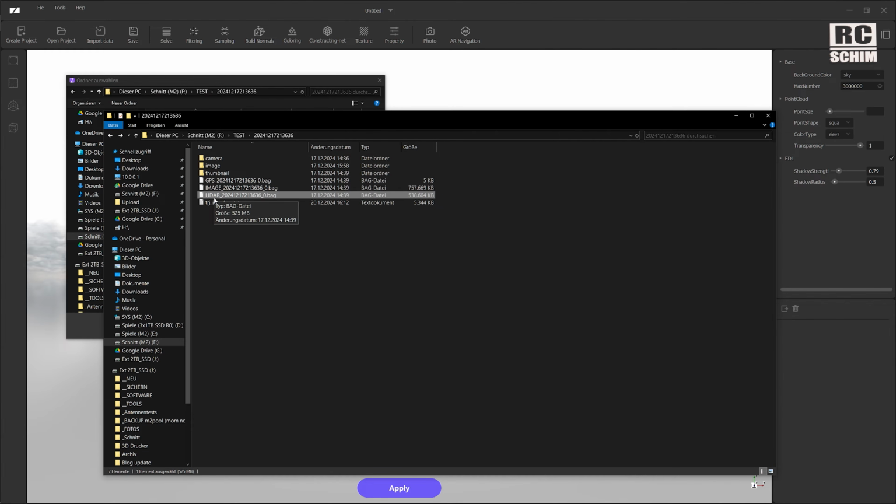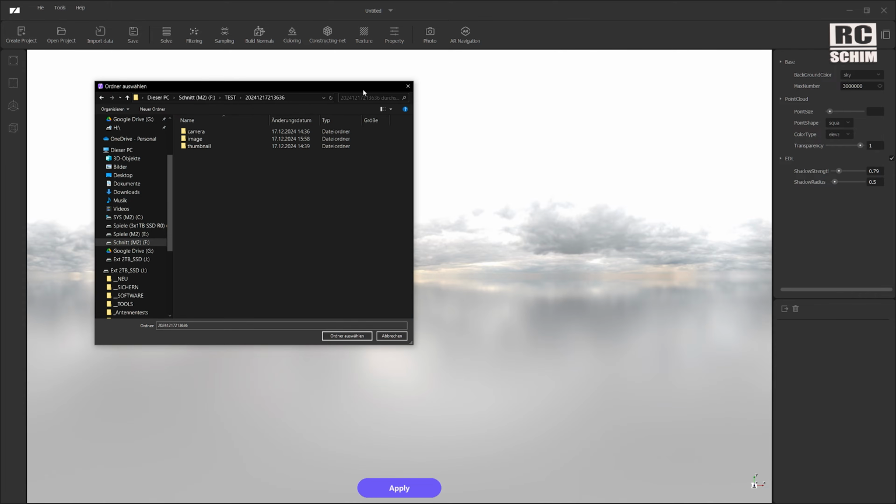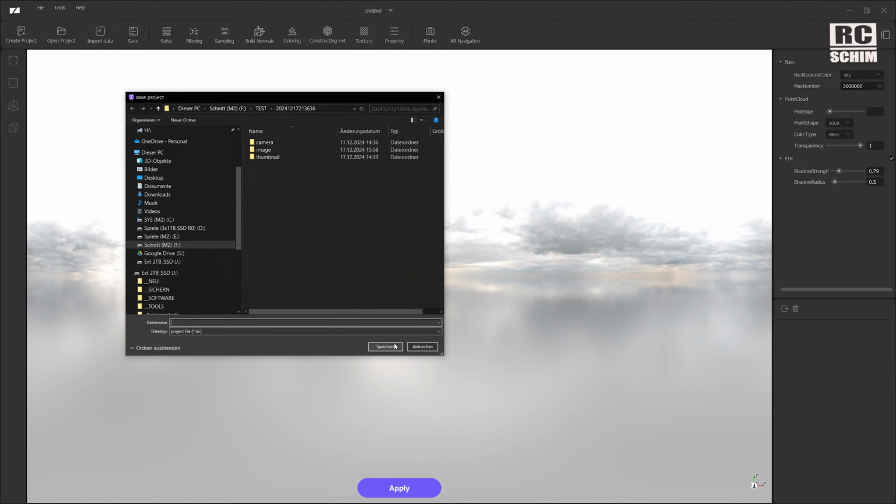LIDAR is the point cloud data and image is the combination of all the photos zipped or compressed in some way. The main task of the Ray Studio is to extract these two files into usable format, and then we continue in another software. So let me show you how we accomplish this. We say we create a new project, and it's important to go inside the scan folder to create your new project and say select folder.